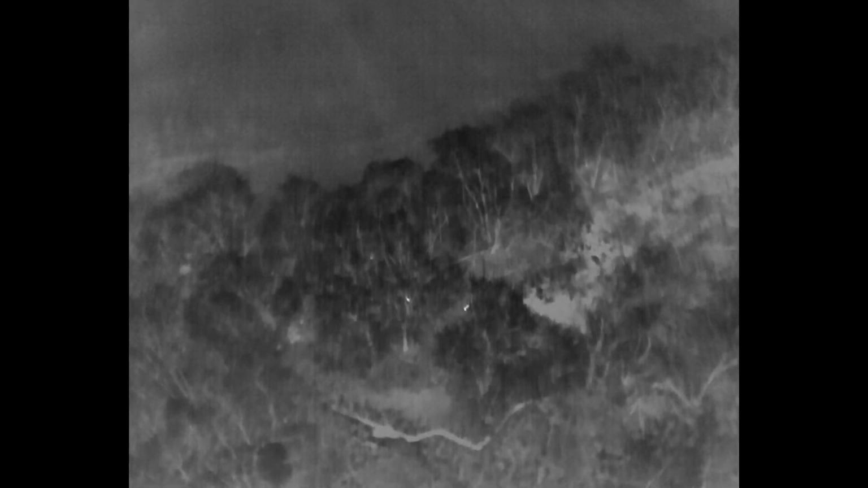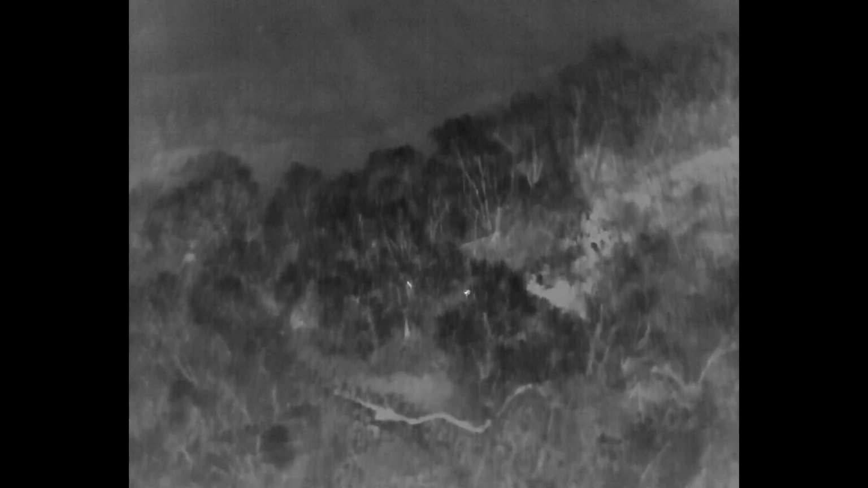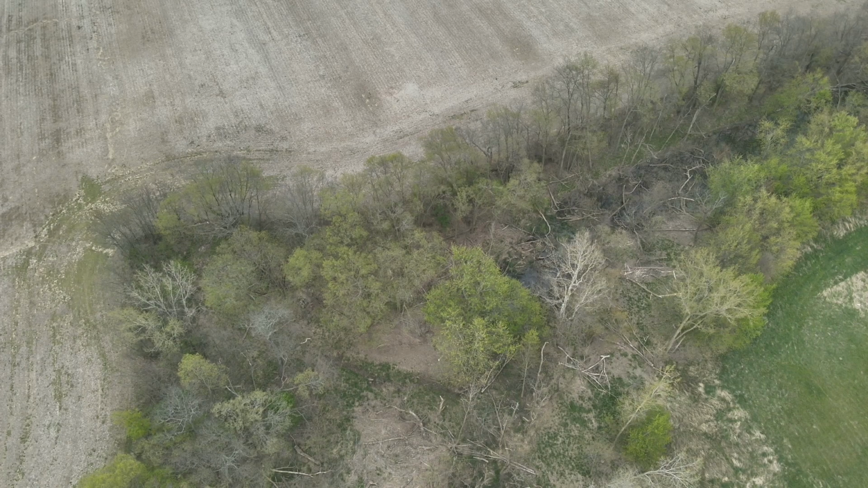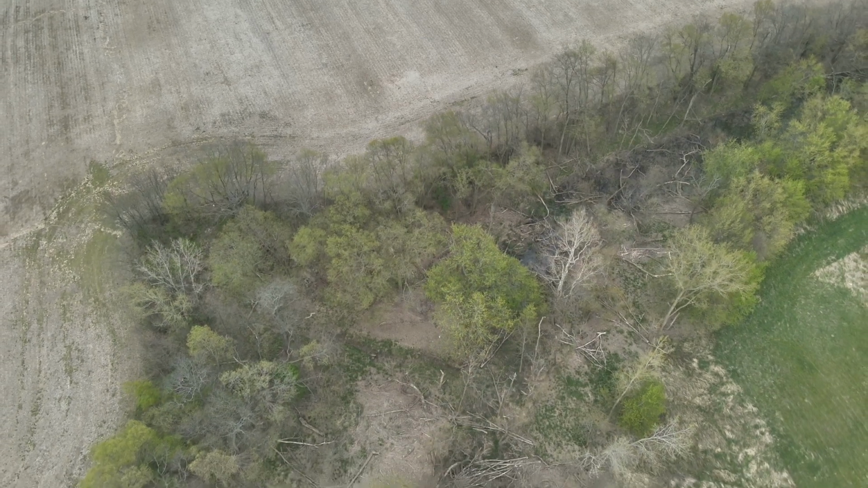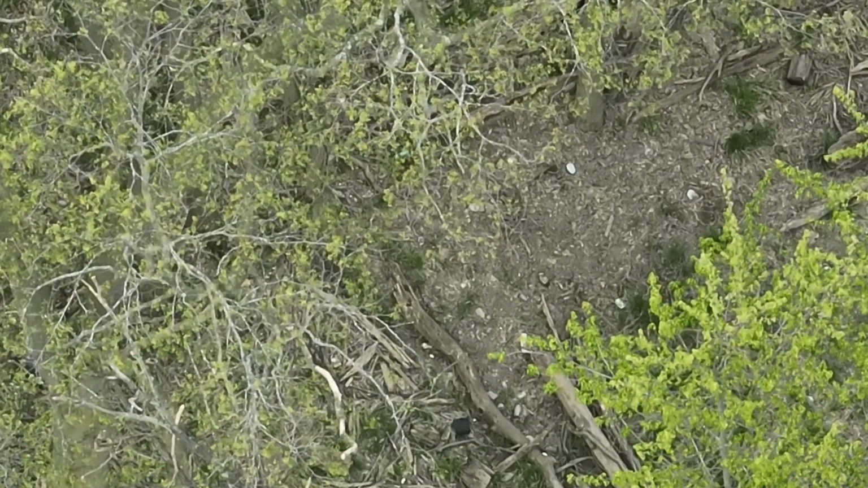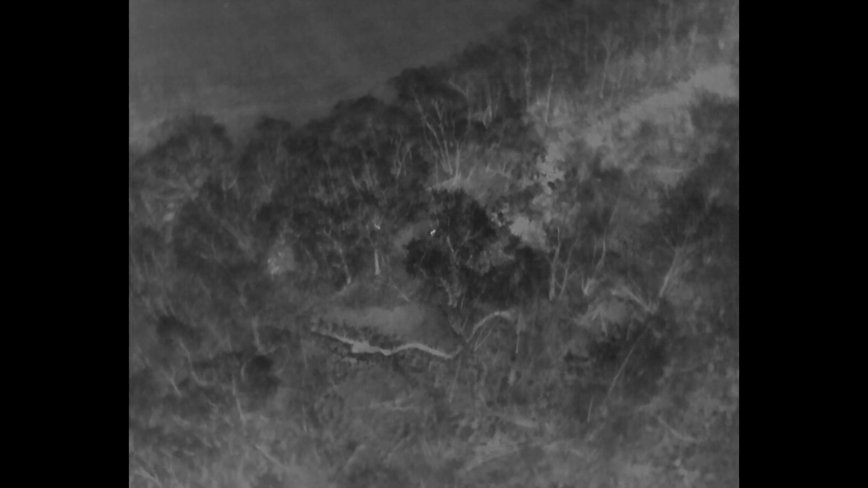So I had questions in my mind about what was going on here. And now it looks like there's 2 actual animals in this location. I'm going to try to determine what they are and give you guys a better look at them. Trying to get the cameras in position. When you're zooming,